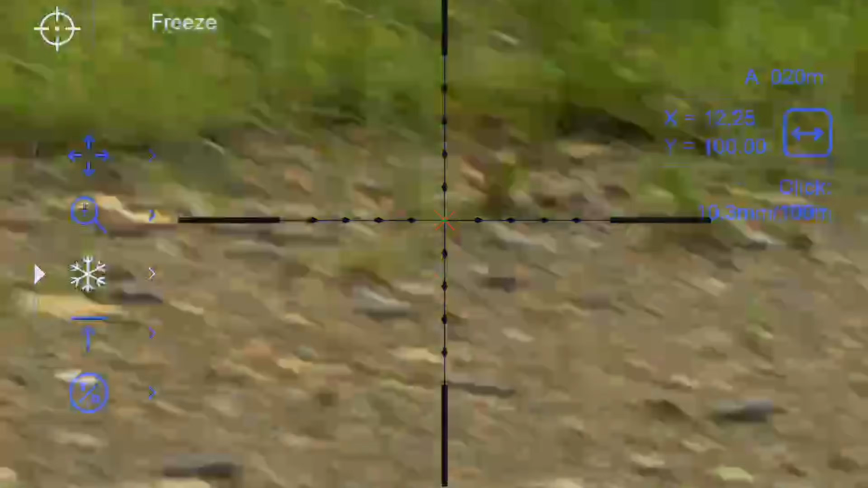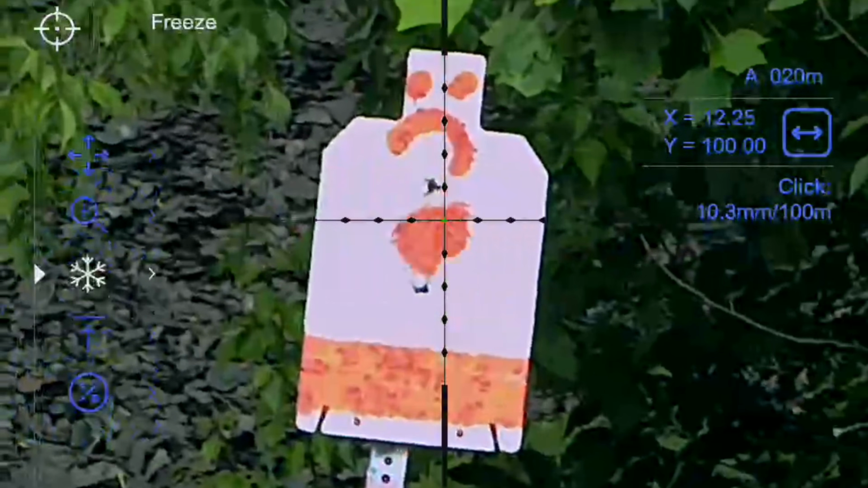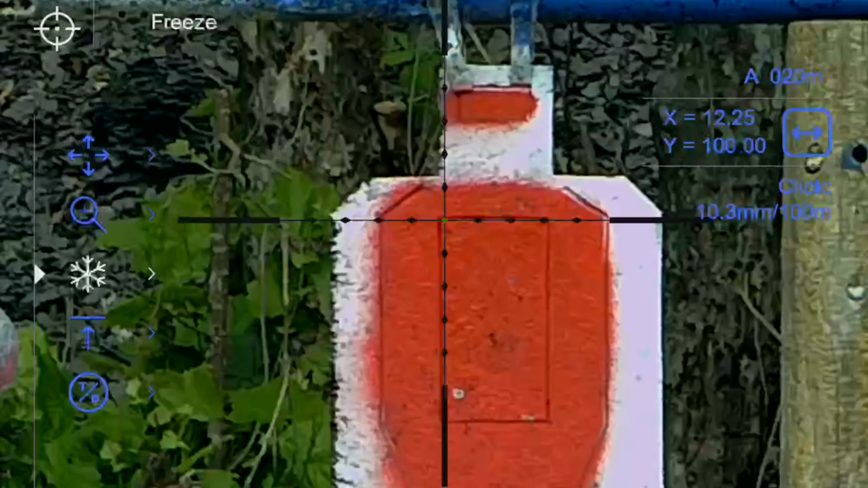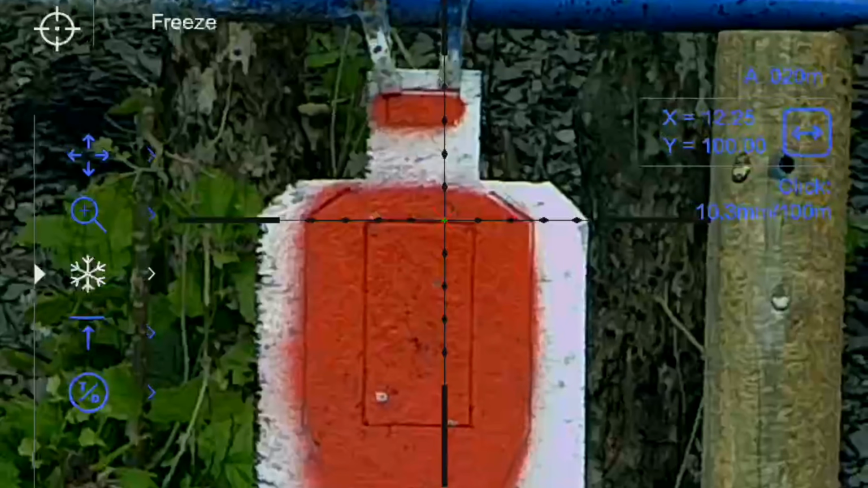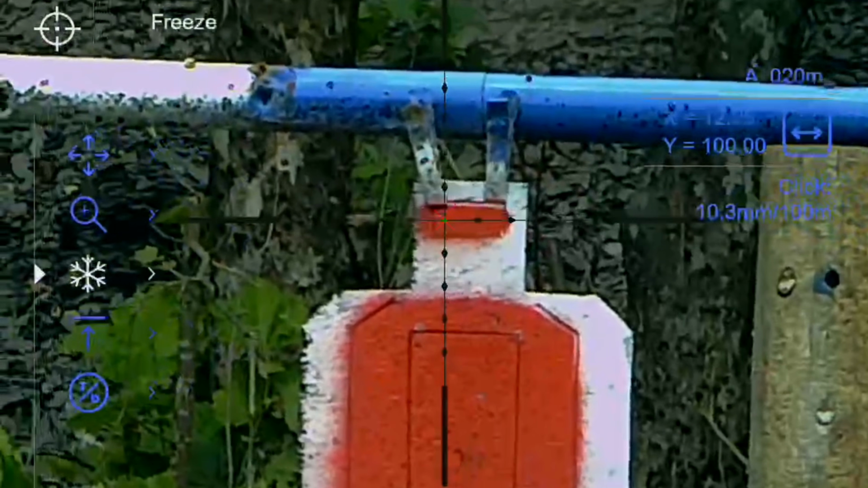Let's go ahead and take an actual accurate shot with it now. If I can get this to stabilize halfway decent anyway. Right on the money.